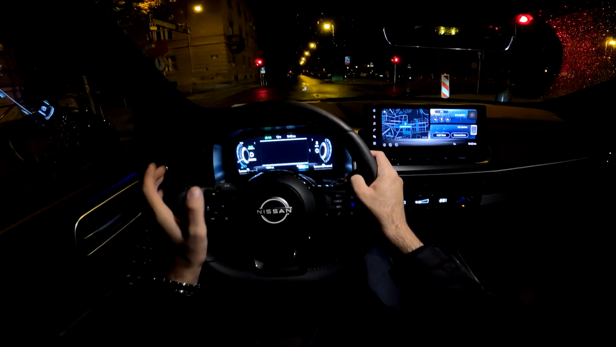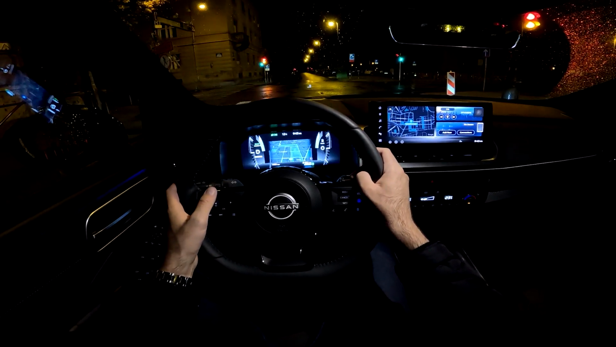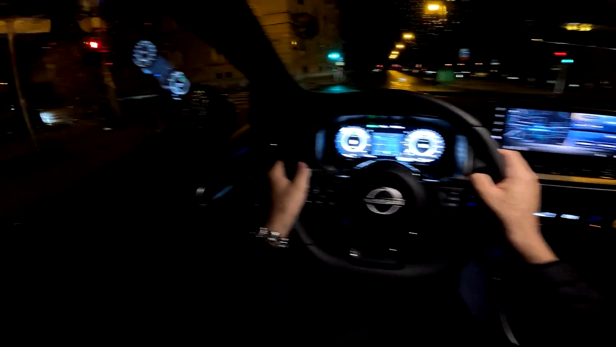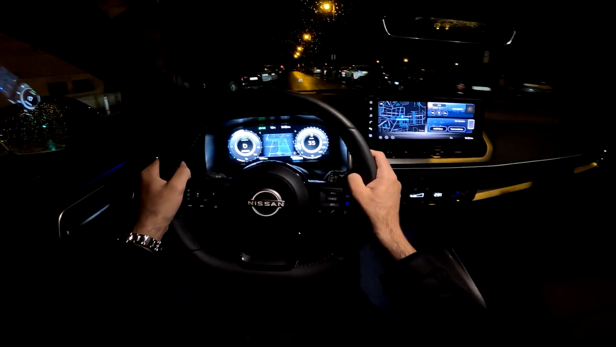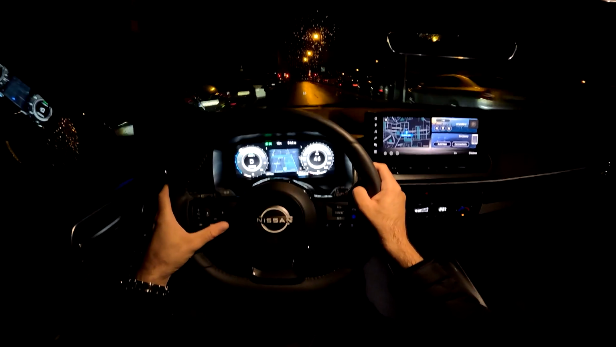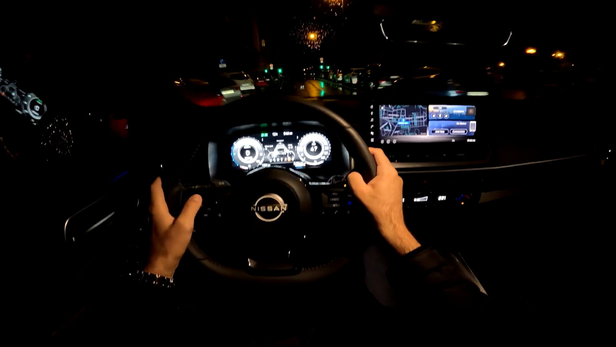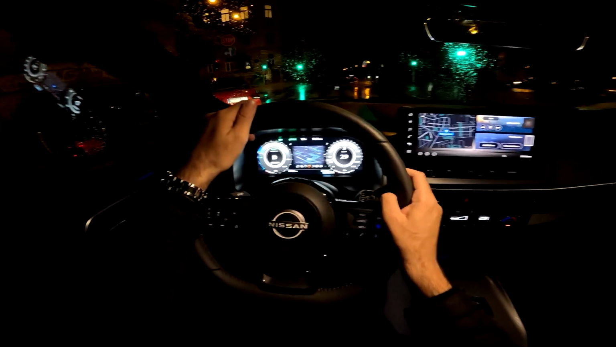Now you can also change the display view. So we have the enhanced, normal, and minimal one. So the normal would be like the standard dials, as you can see here, and then you can also change what you see here in the middle between the dials. Actually, you have various things available, but I really love this map view.